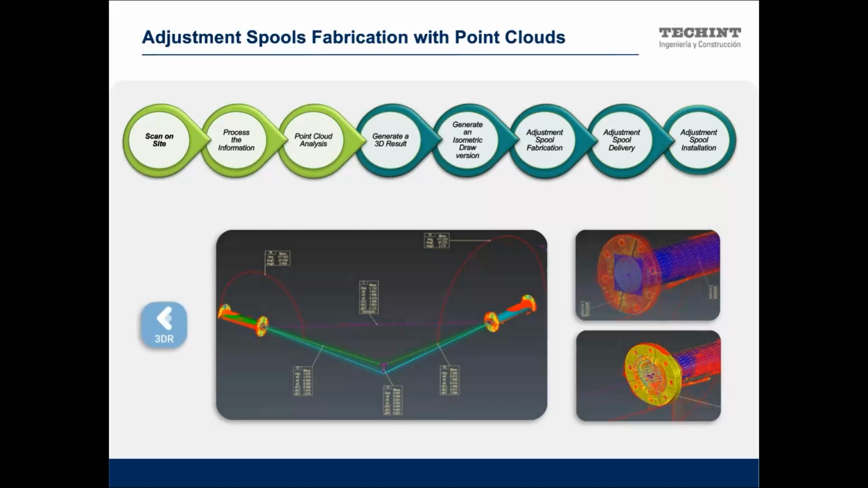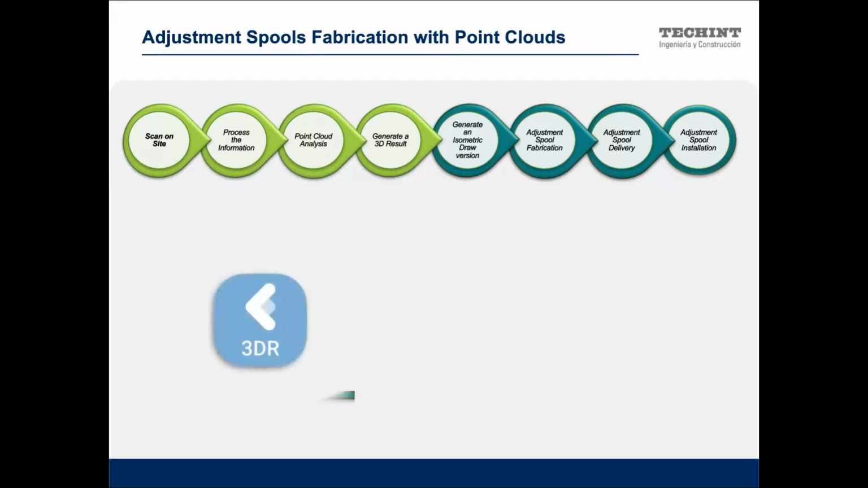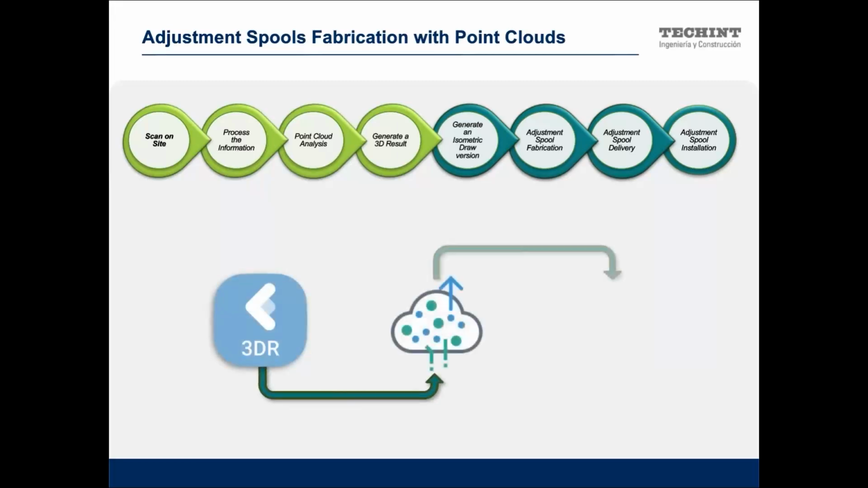And then we go to the next step, which is to generate a 3D result. We take the result, the simulation that we did in Cyclone 3DR, and convert this projection into a 3D model. Of course, we can use many formats for the 3D model, but we use a particular format that allows us to process it in our 3D design standard tools. So we obtain the 3D model, and then we go to the next step, which is to generate the isometric drawing version.